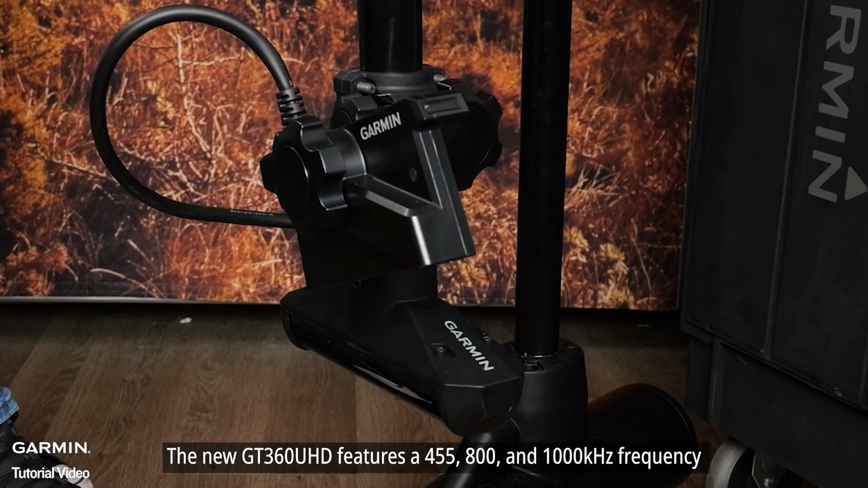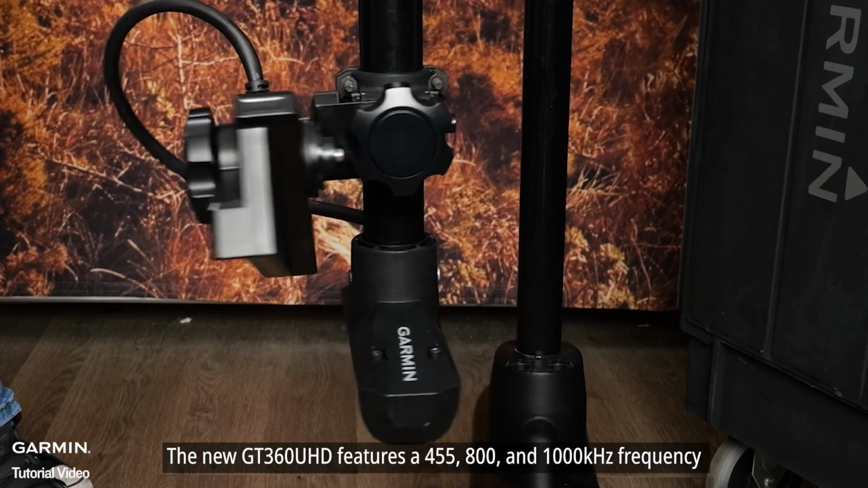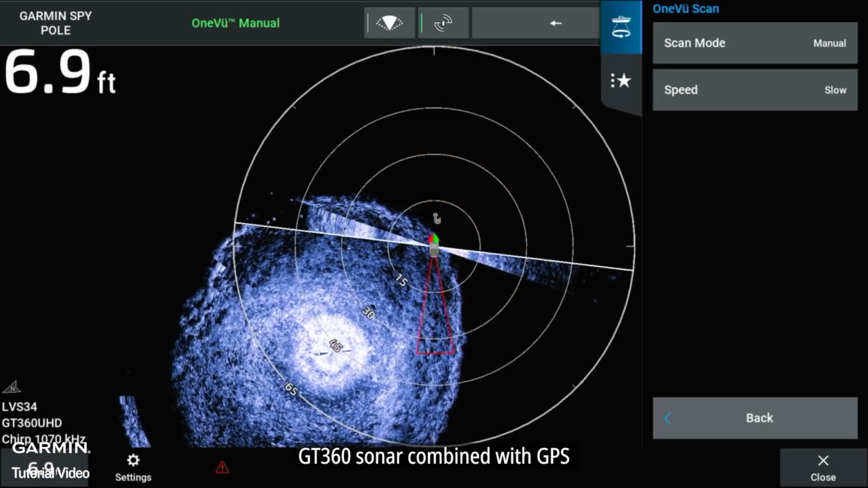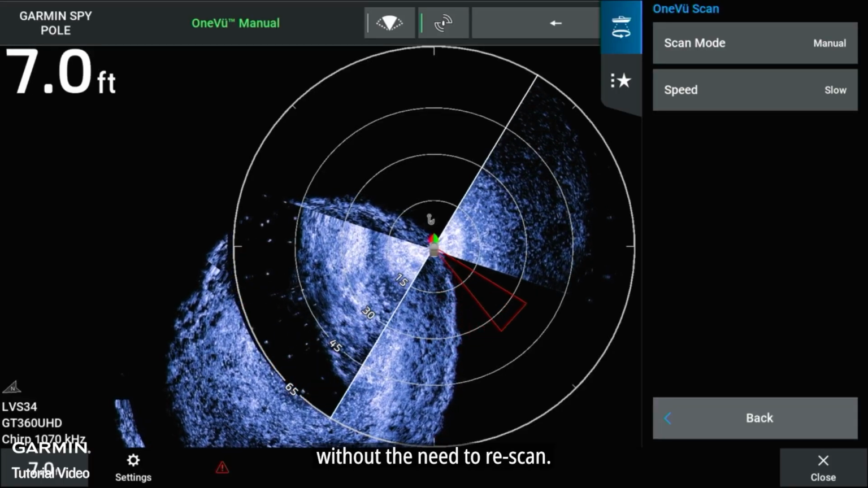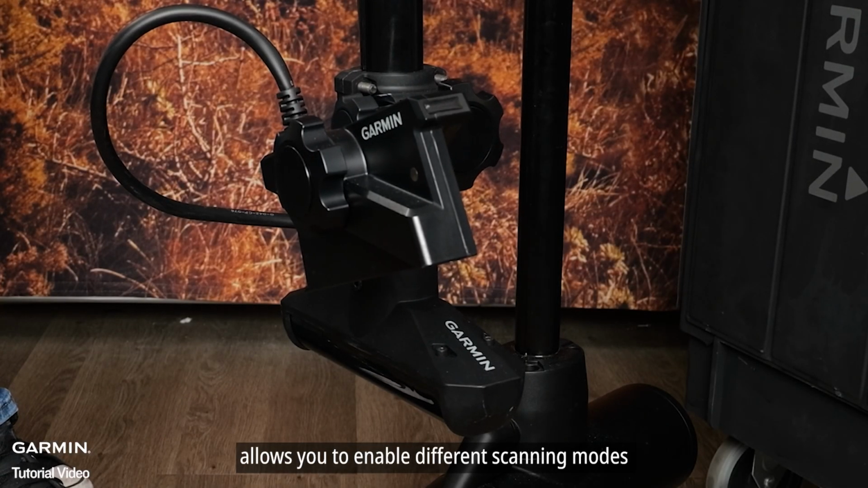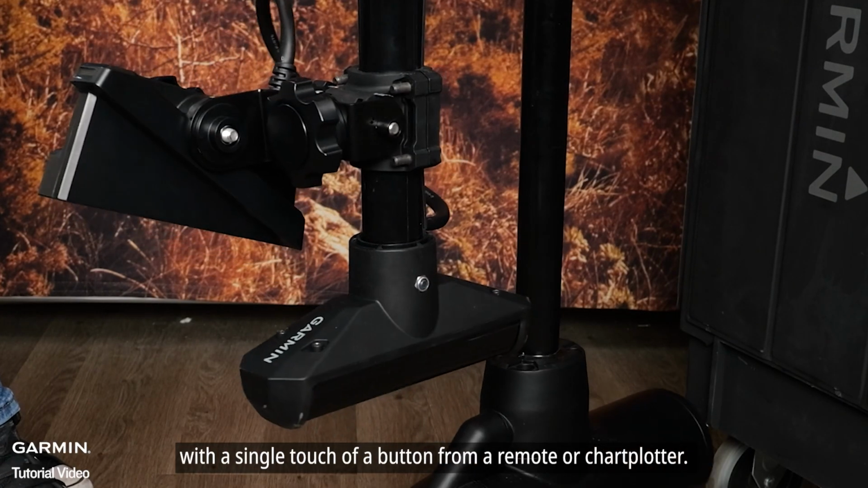The new GT360UHD features a 400, 55, 800, and 1000 kHz frequency that transmits a clear UHD image 360 degrees around your boat. GT360 Sonar, combined with GPS, enables a single scan to illuminate an area for fishing without the need to rescan. The GT360 installed on the Garmin Spy Pole allows you to enable different scanning modes with a single touch of a button from a remote or chart plotter.